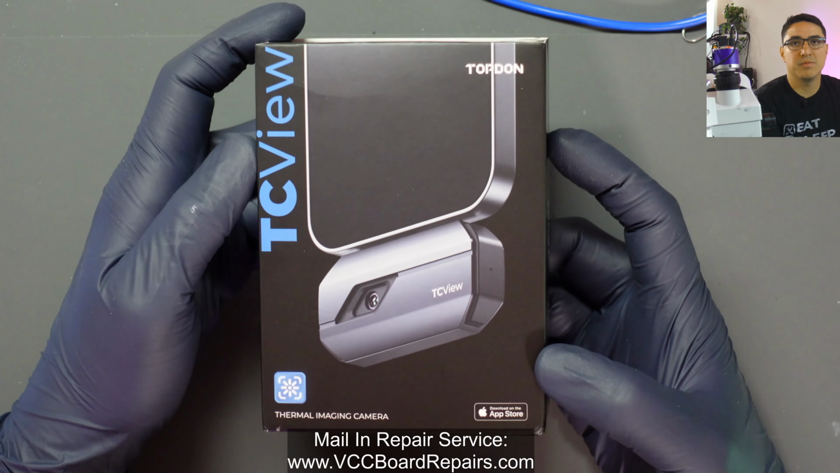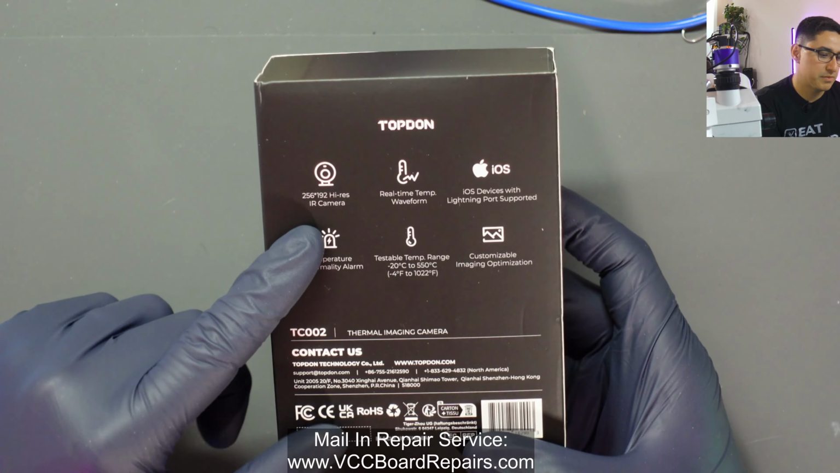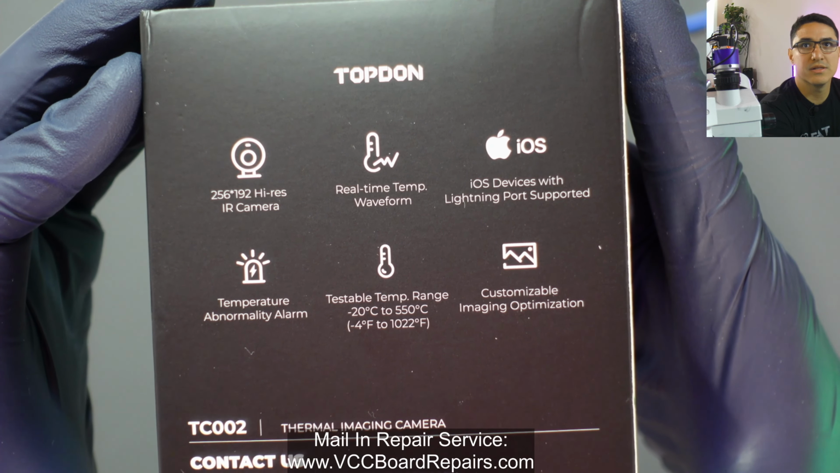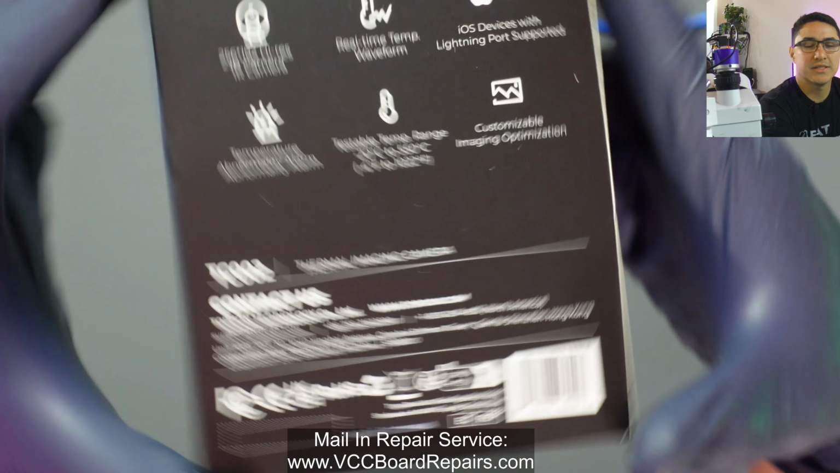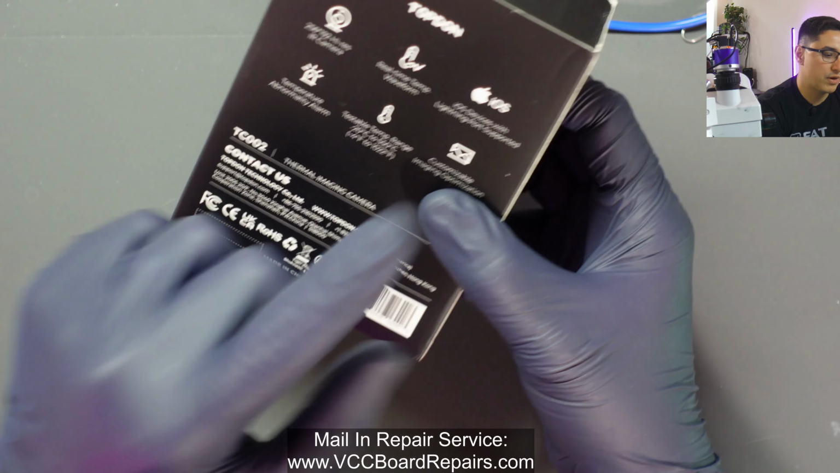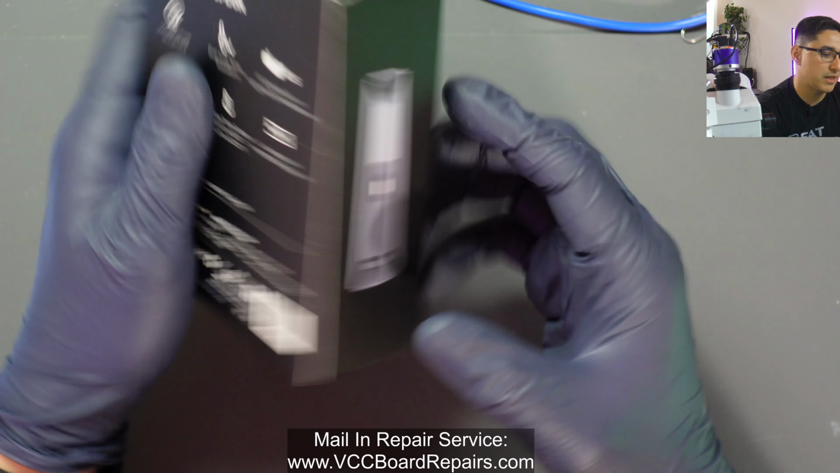So here's the retail box. You can see it's really nice packaging actually. Here's some of the specs of the camera. If you want to pause it and take a look, it doesn't really have much information that I didn't already cover. And this is the TC002 for iOS lightning devices, so iPhones, iPads with lightning port.